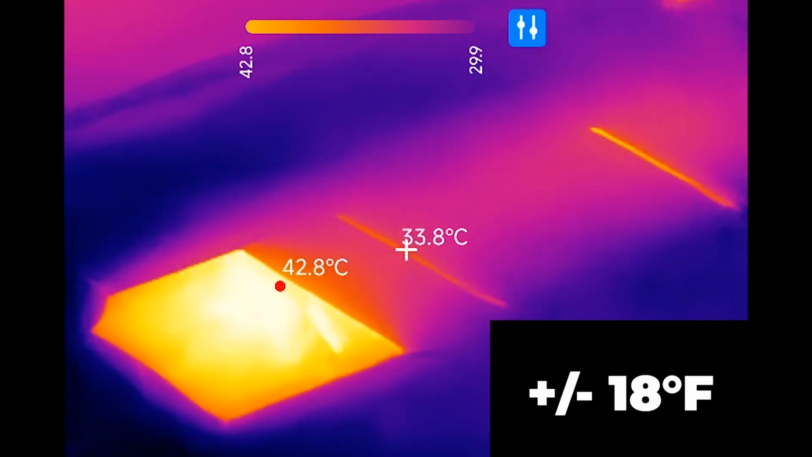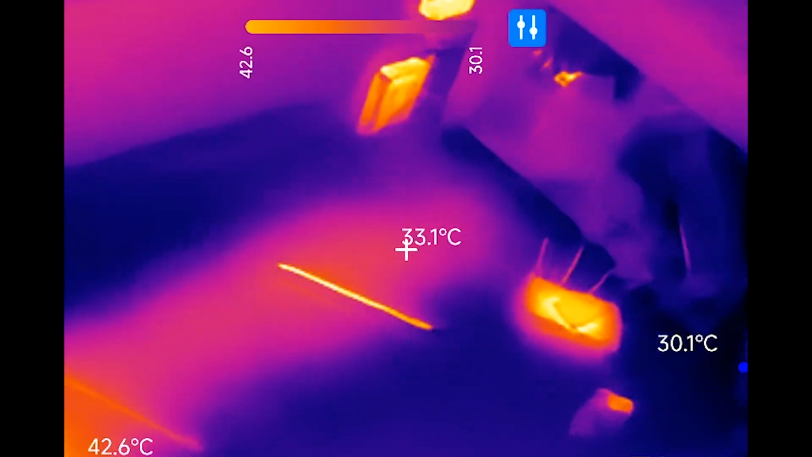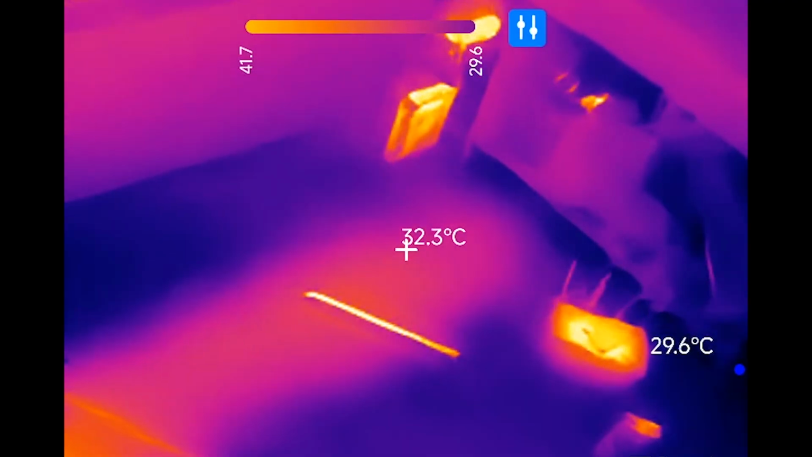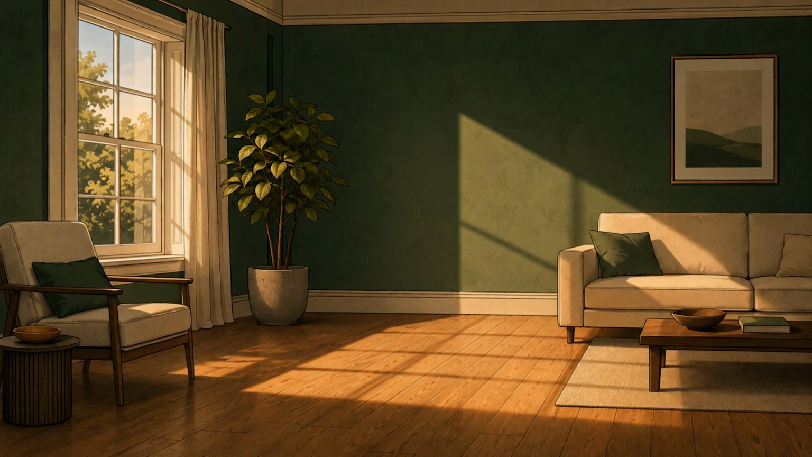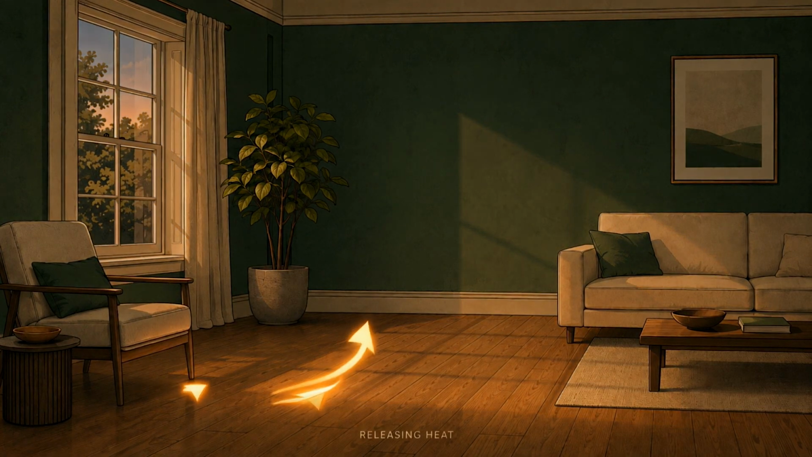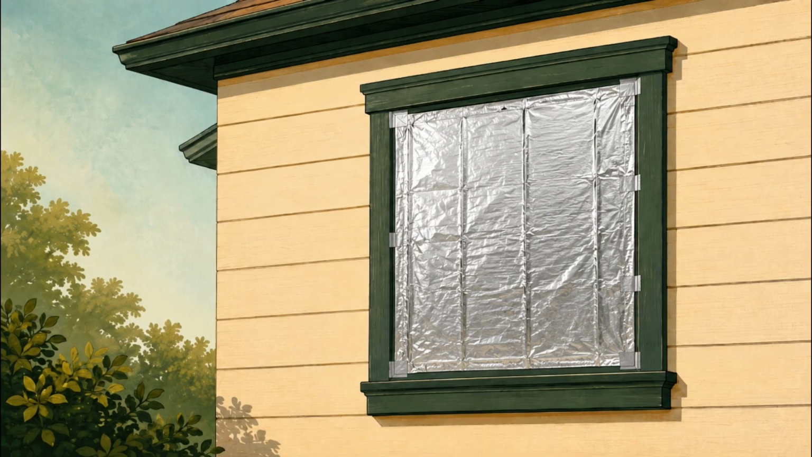10 degrees. Can you imagine? The sunlight passing through the uncovered window was heating the floor, the furniture, and every other surface it reached. Those surfaces then held onto that heat and released it back into the room during the day and even later in the evening. And curtains won't stop that in the same way, because by the time the sunlight reaches them, it has already passed through the glass and entered your home.